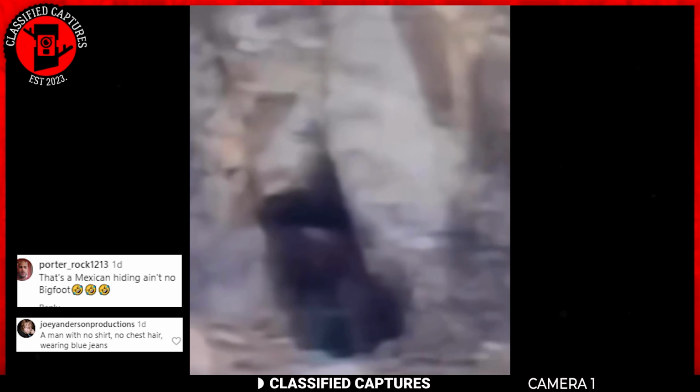The video footage shows a dark figure emerging from the cave. While the video quality is not the best, the poster believes that what he captured was a Bigfoot. However, opinions on the authenticity of the footage are divided. In fact, a majority of those who saw it refused to believe that it was a Bigfoot. Their tone suggested they believed the whole thing was a hoax.